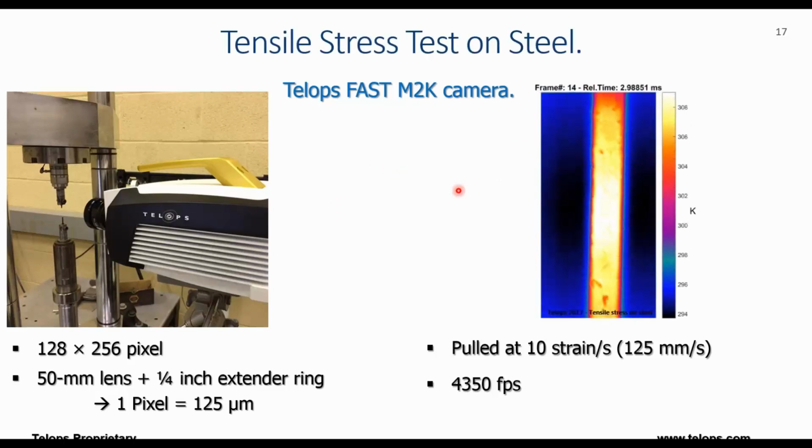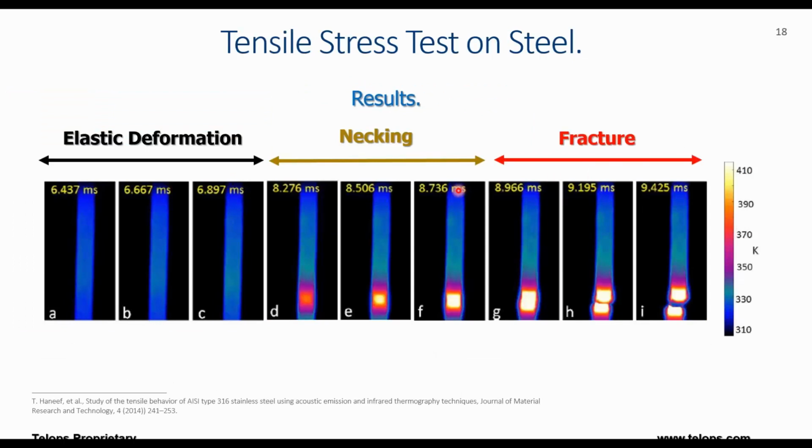And in the next slide, these are some selected images during the experiments, corresponding to different stages of a typical stress-strain curve there. And the time labels you can see here illustrate how fast the sample switches from one regime to the other. Here 1.3 milliseconds, here 0.2 milliseconds, highlighting the need for a high temporal resolution in this kind